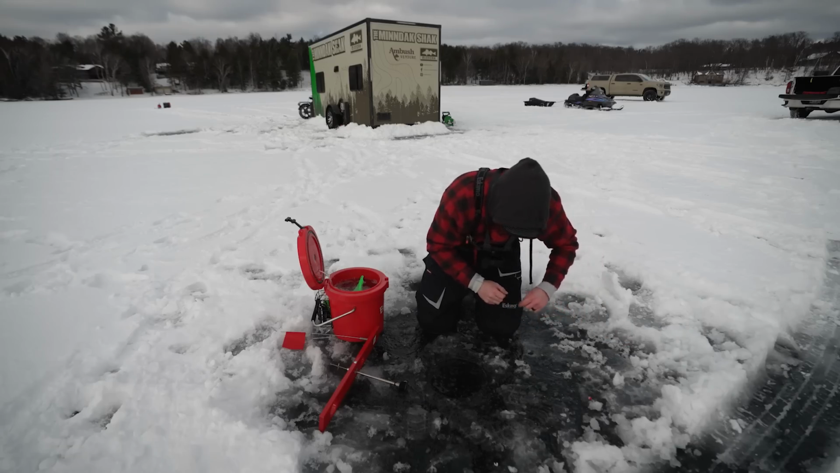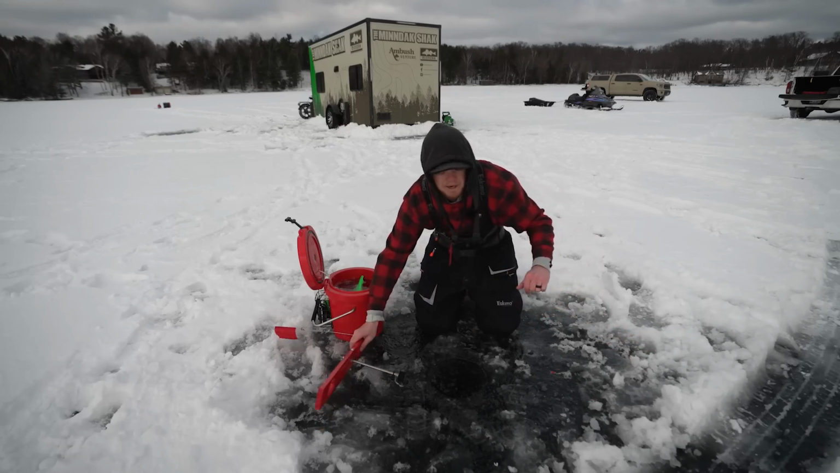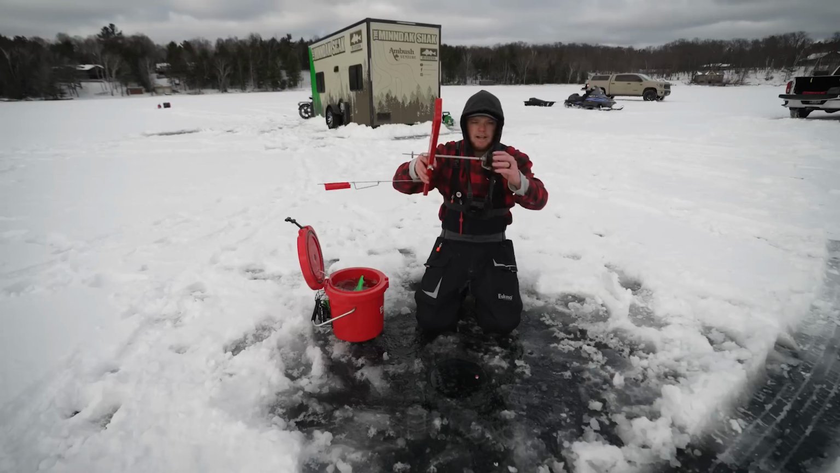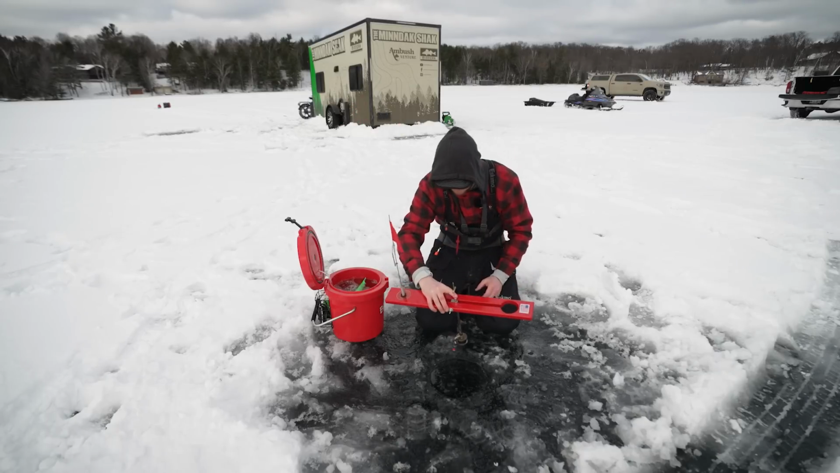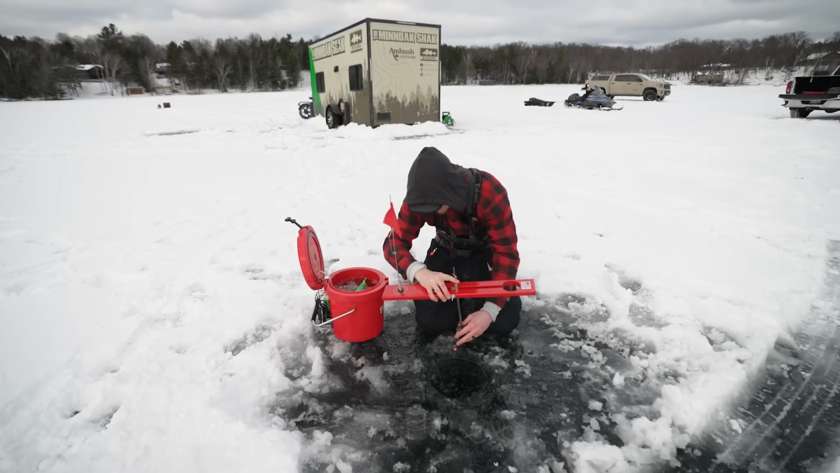It is night and day difference compared to last time on temperature here. Like, I can actually set a tip-up without my fingers becoming numb. It's like a heat wave here in Wisconsin. It's 30, 31, 32 degrees maybe.